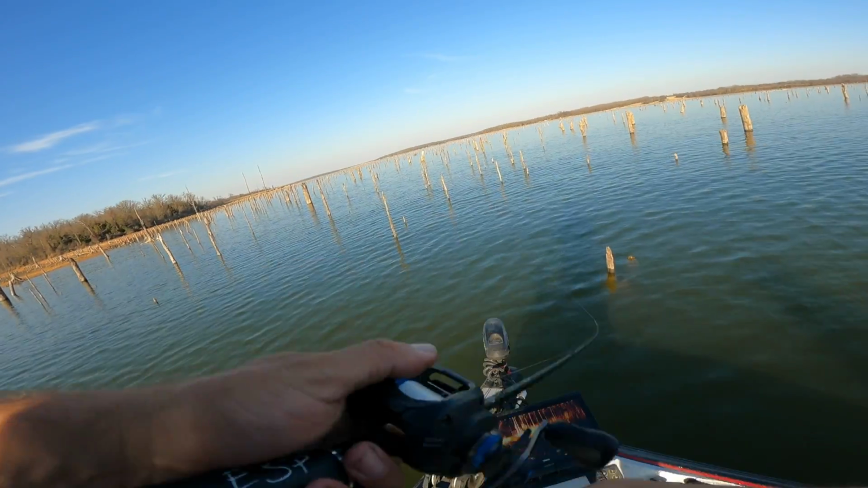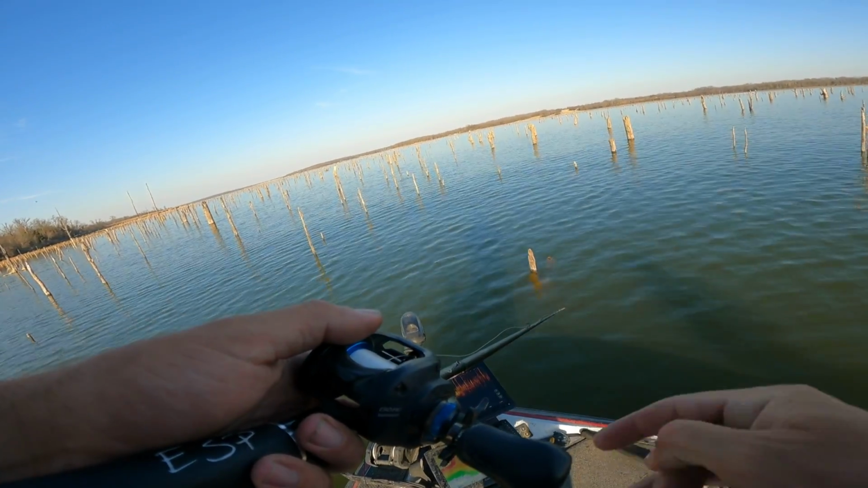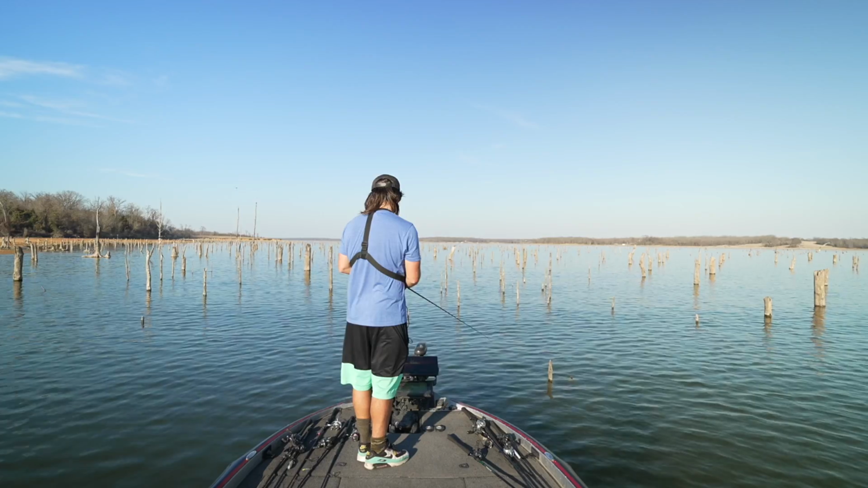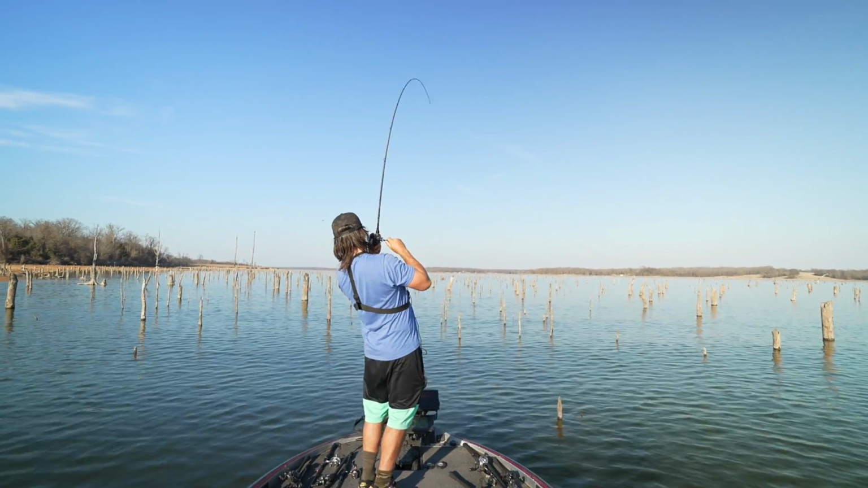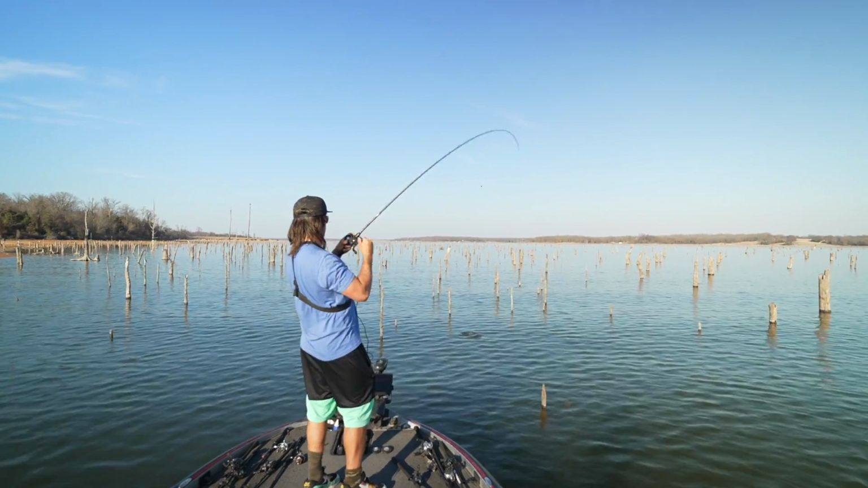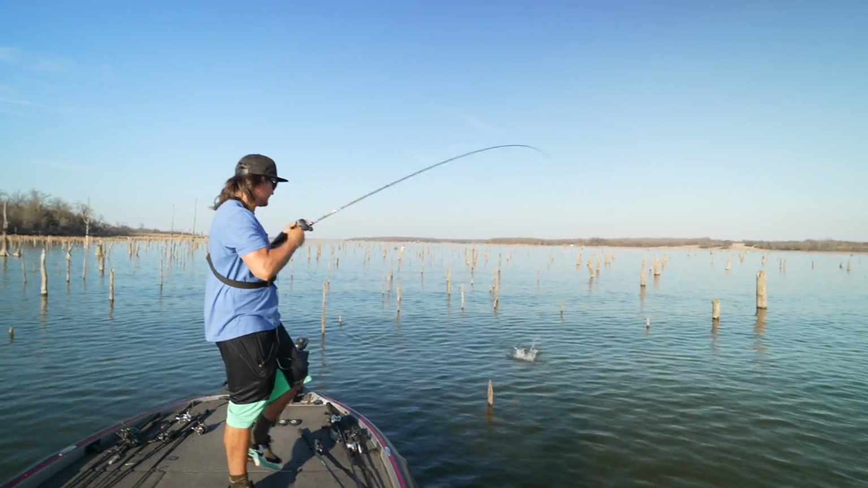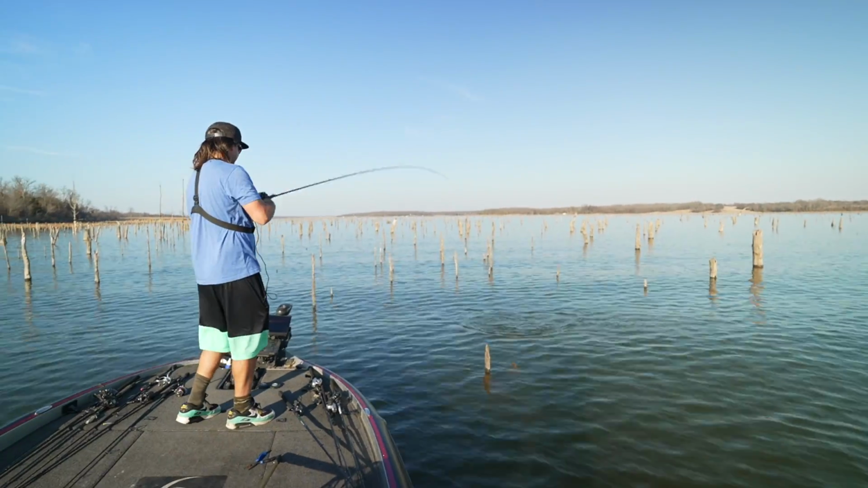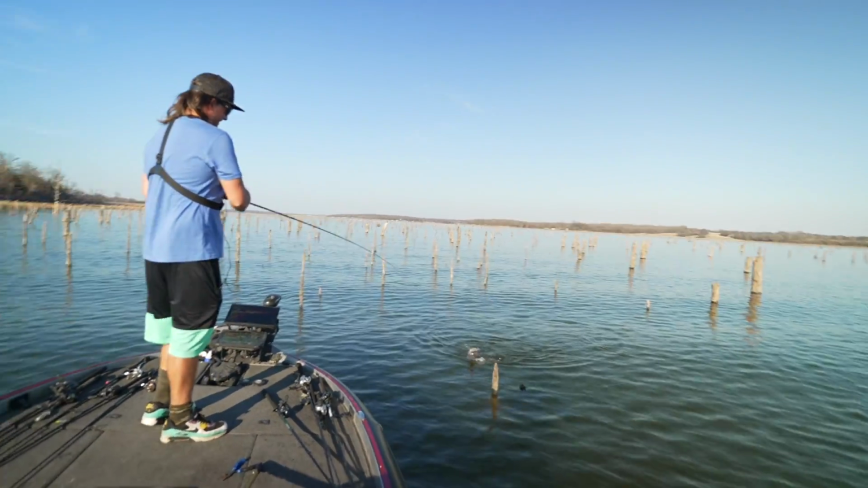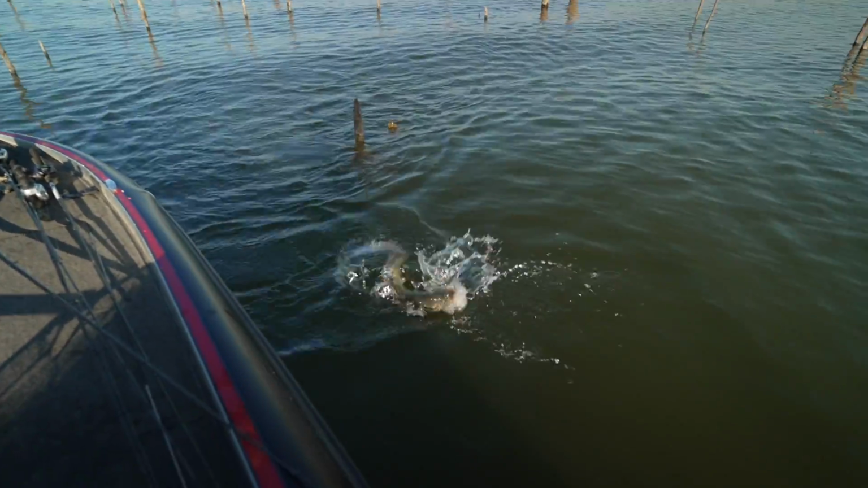The bite window openeth and closeth. Not for that guy. Oh. Get out of there, Chuck. The bite window reopeneth. Bet you didn't know I was so philosophical, did you, Cole?